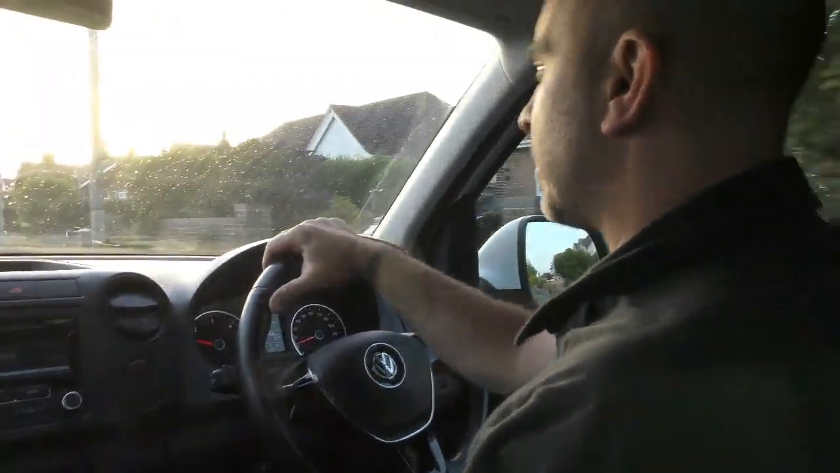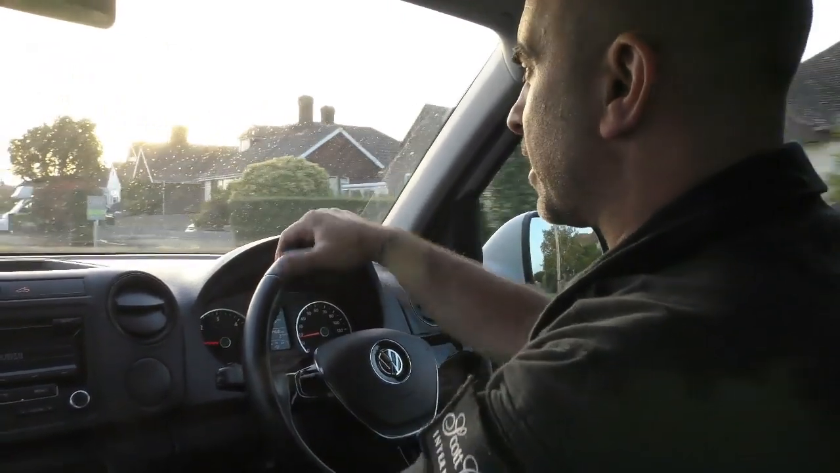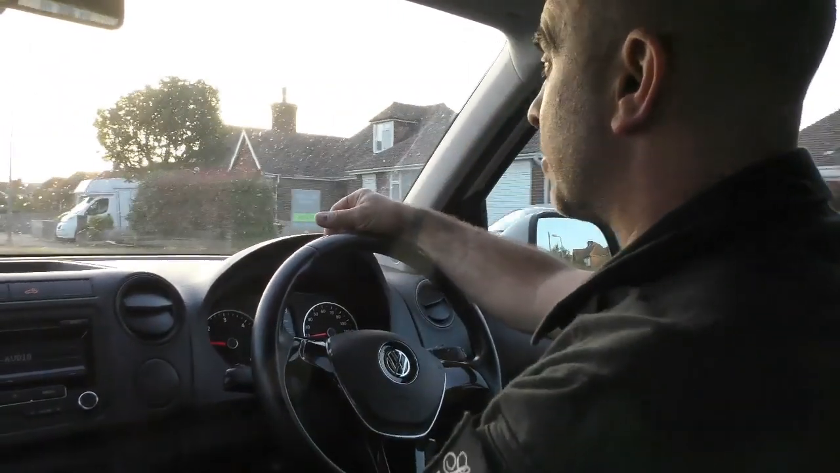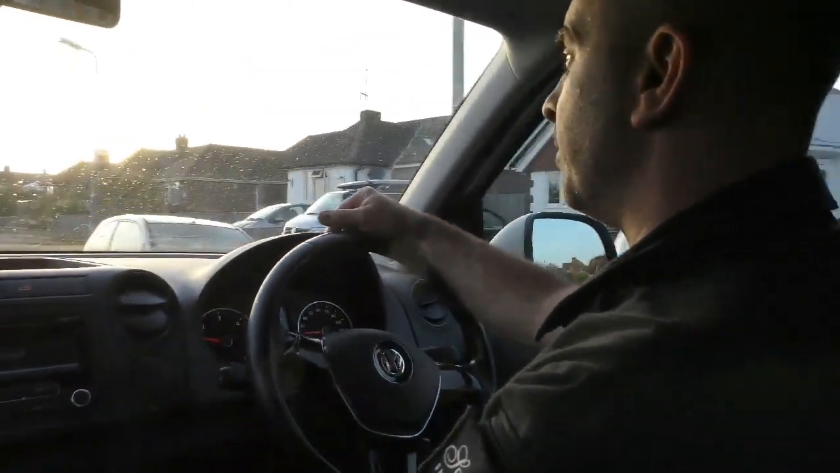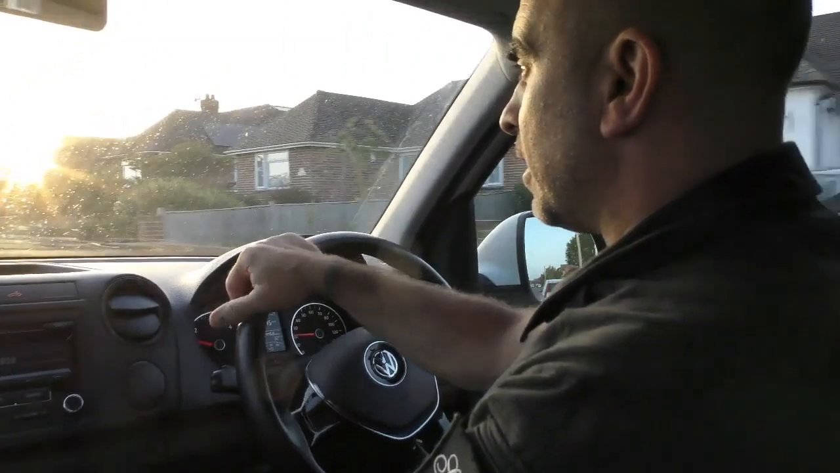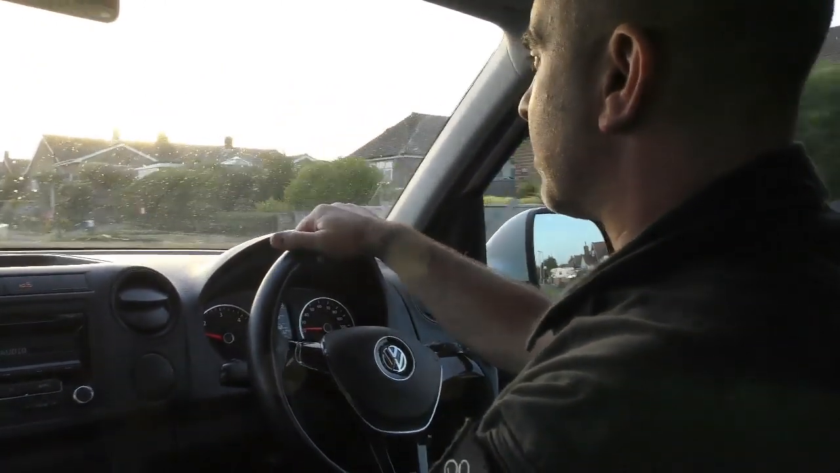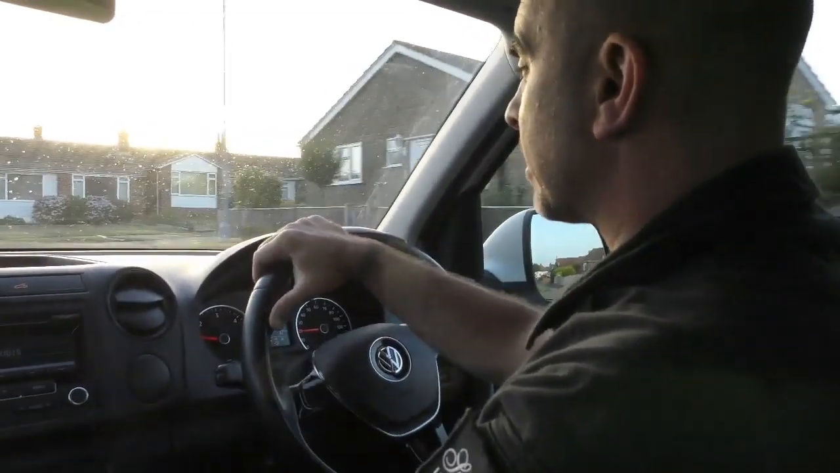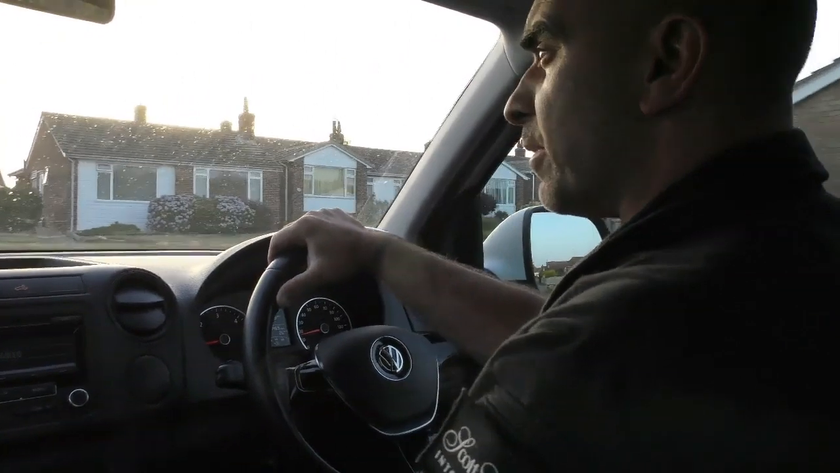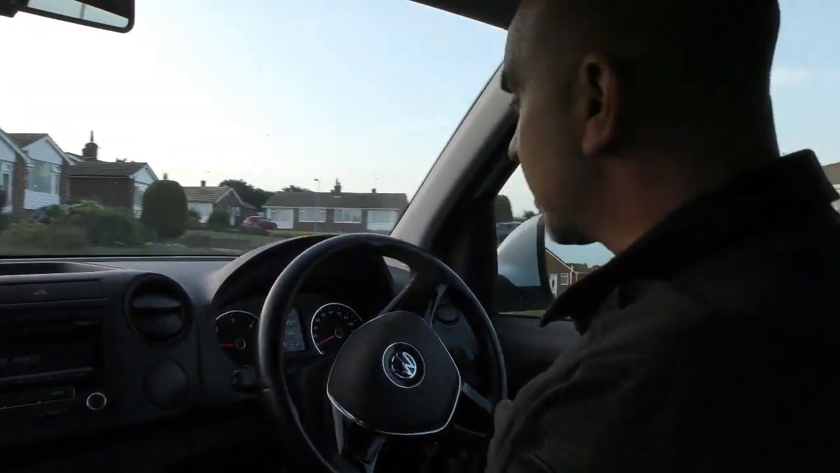So I'm heading out this evening after a fox. This particular fox has taken some chickens from the back of some houses. These few houses are all in a row. They're back on some fields, and the fox has come in and over 3 days has taken 30 chickens. So I've been down there once already, and I've taken out 3 foxes down there, but there's still a few more about. So I'm just going to pop down there and see if I can clear them up.